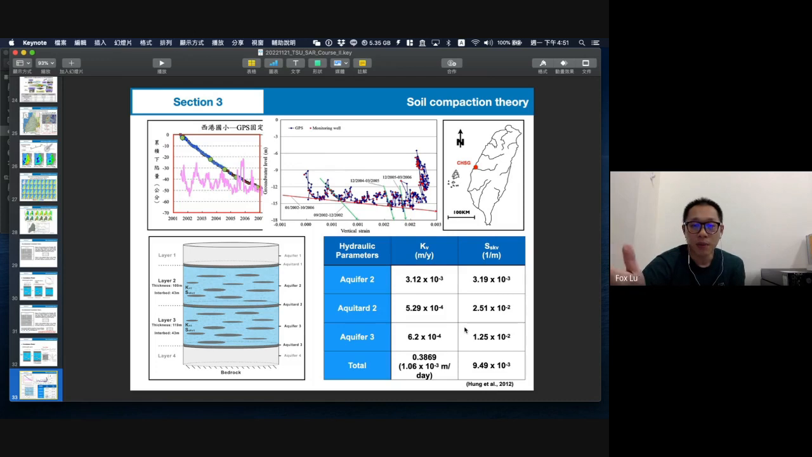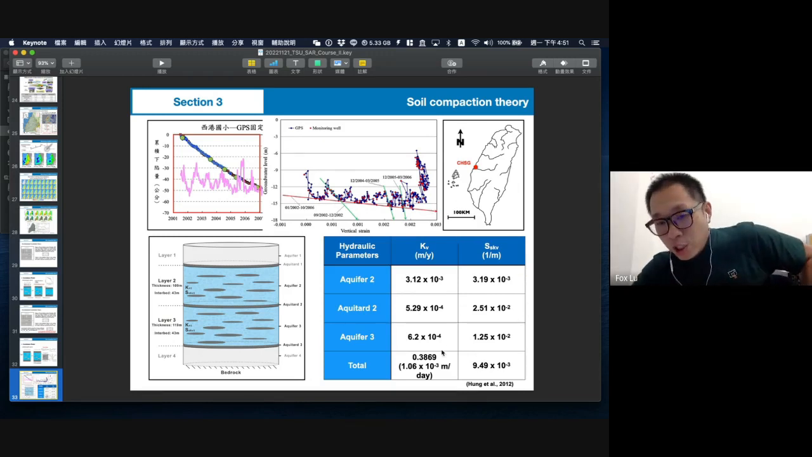In the previous studies, we tried to use surface data and groundwater data, and then we can calculate this parameter. Here it shows the blue is the GPS data, and the red is the compaction monitoring wells. We can follow the vertical trend change with time, and with the groundwater level change, you can know how the parameter is, and then we can calculate its results.